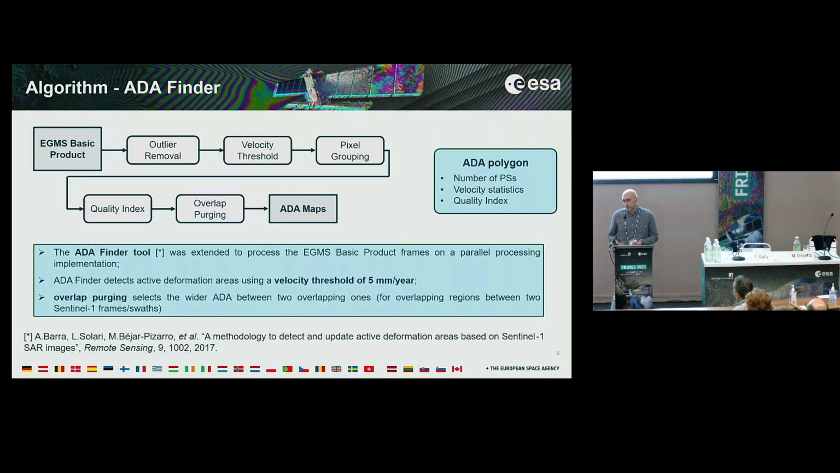In order to remove redundant information, we decided to go for the wider one between the two or more overlapping polygons. The final result is a map of ADA polygons, which are also associated to other data, such as number of PS points included, velocity statistics, and quality index.